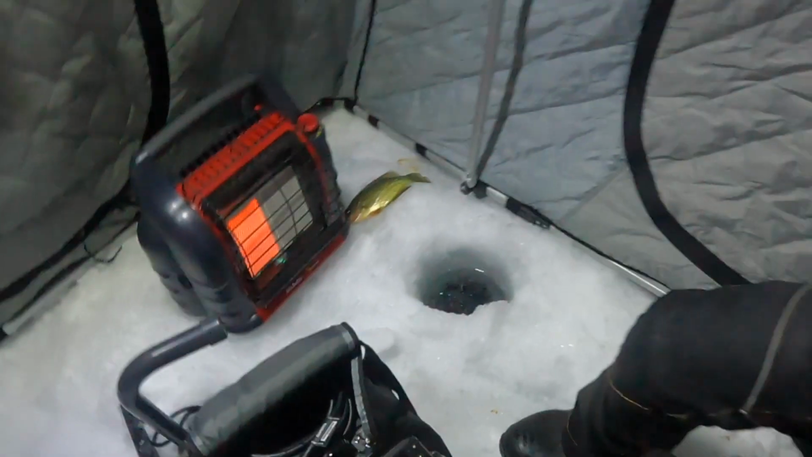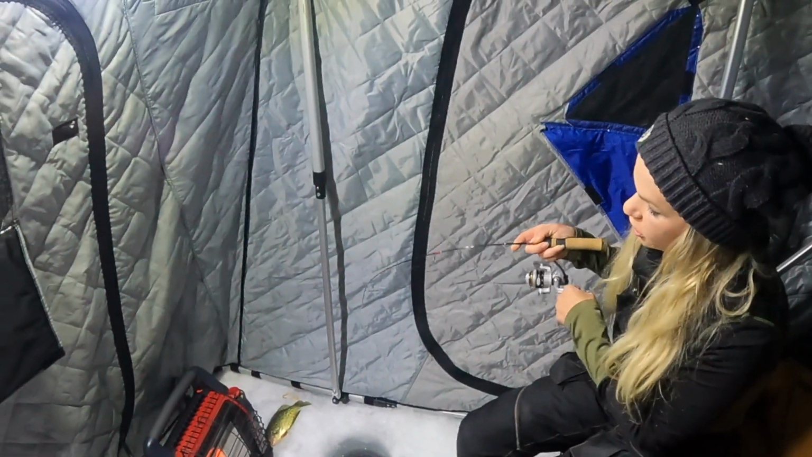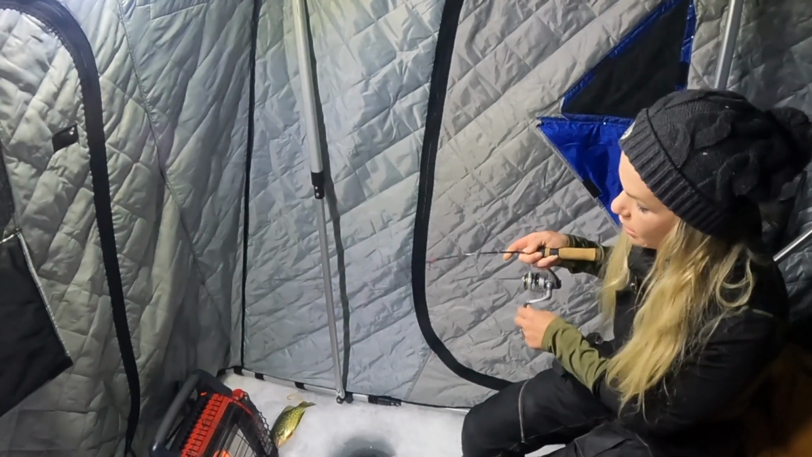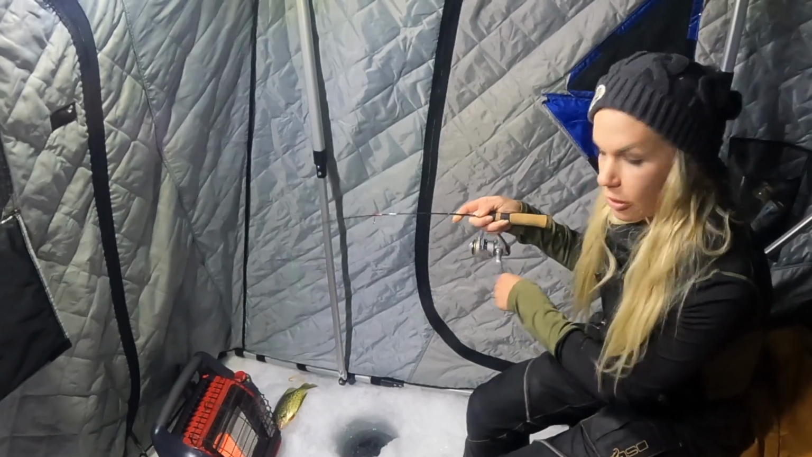Another presentation I've been using is spoons. You can have a little bit larger spoon, or you can have a jig and a minnow, which is going to be a little bit more aggressive, larger, and help you pull out those bigger fish. You're going to really want to focus on a slow raise and use something light, just like this noodle rod. It's going to really help you detect those bites.